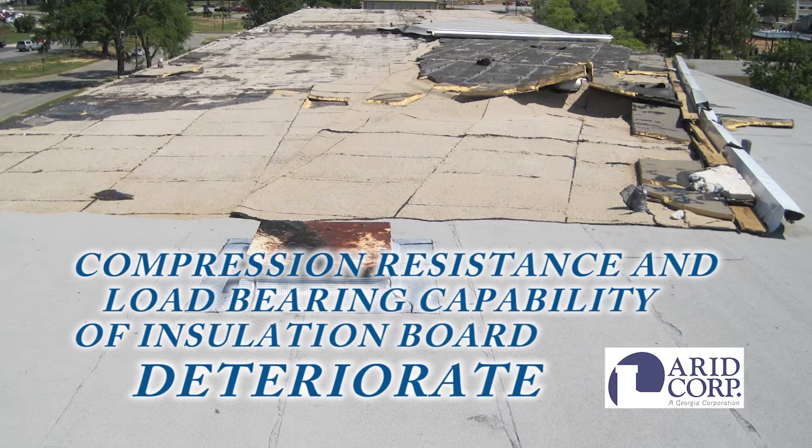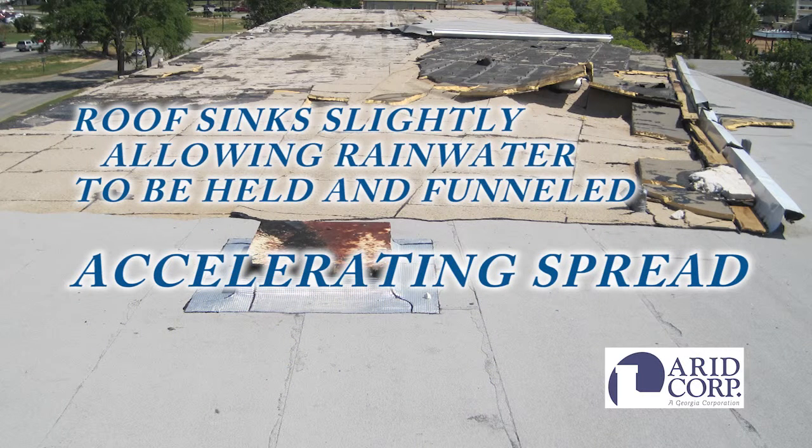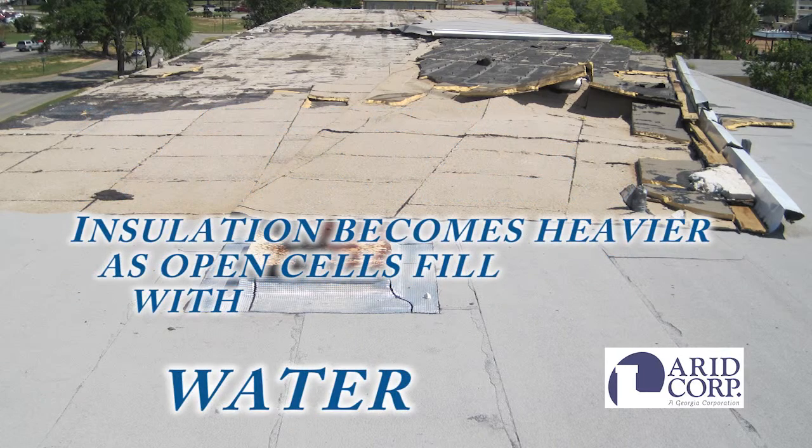Third, the compression resistance and load-bearing capability of the insulation board deteriorate. The roof system often sinks slightly in these areas, allowing rainwater to be held and funneled through the original defect, accelerating the spread of the problem. Fourth, the insulation becomes much heavier as the open cells fill with water.